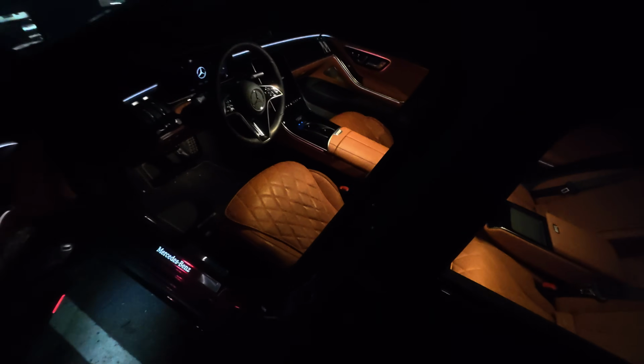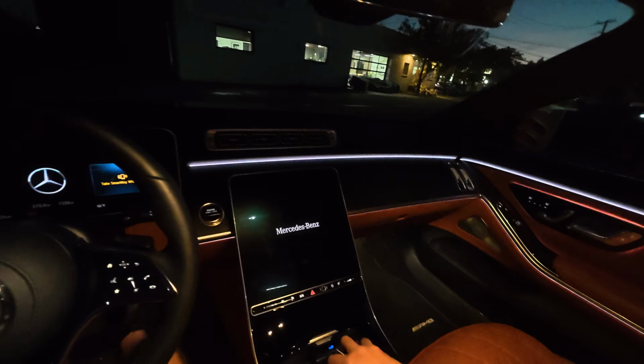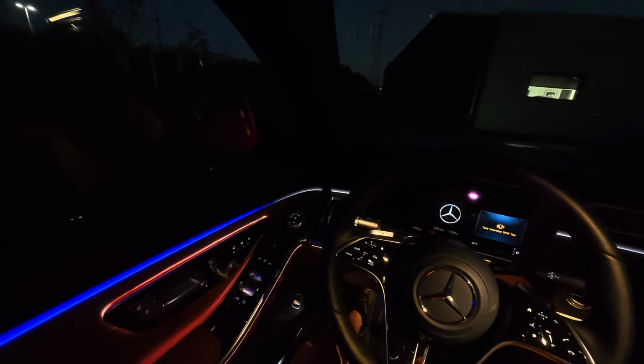Quick look at the interior. This spec is gorgeous. Sienna brown Napa leather. And the lighting in the new S-Classes at night is so cool. Go ahead and close the door. Of course, it is soft close.